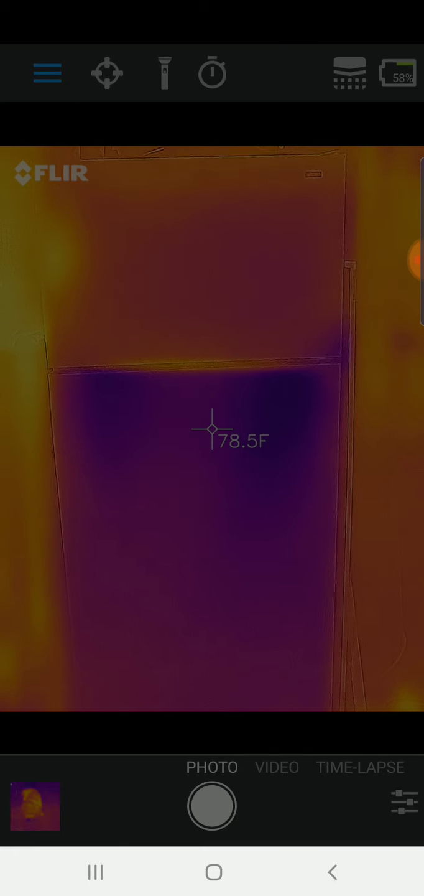If you do want to get your own FLIR One camera, it's a great way to look at a fridge, a freezer, and diagnose and make sure that everything is looking good with it, like I've done here.